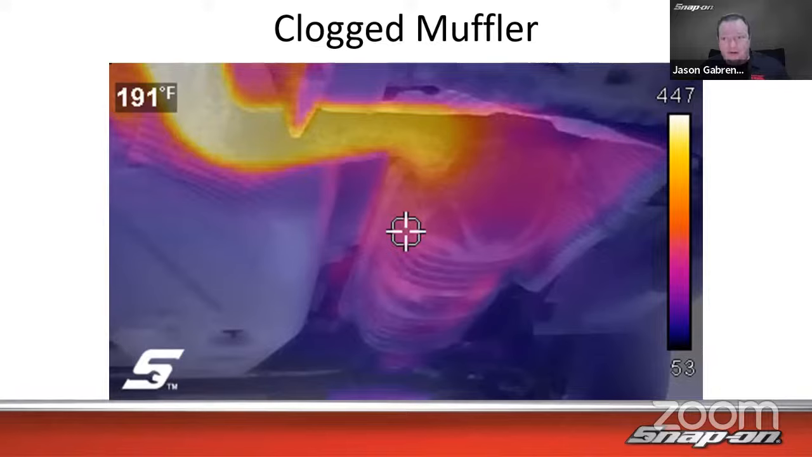working for Snap-on, of course, but he had his imager with him, and the shop was trying to convince the customer that, hey, your muffler's clogged and we need to replace the muffler, and that's why. And the customer didn't really believe him. So he took a picture with the thermal, brought it out, and showed the customer, saying, notice how it's like 400 degrees coming into the muffler and then nothing coming out of the muffler. Well, it's because the exhaust is getting clogged in there and it can't get out the other side. A picture's worth 1,000 words. The customer's like, yeah, okay, that makes sense. There we go. Do the job. I thought that was an excellent use, and he didn't even work there either, which I thought was great.